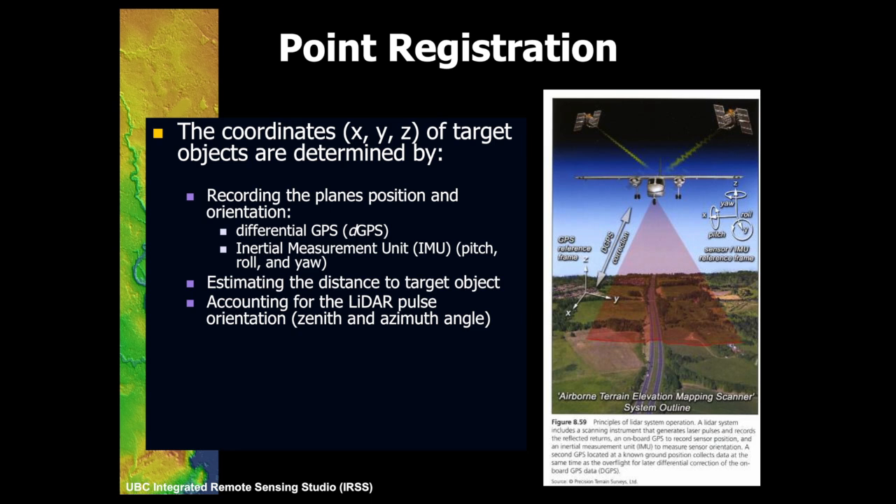LiDAR technology has come about because of three main enabling technologies. You can obviously see that the position of the aircraft is incredibly important, because it's the position of the aircraft that gives us the precision to know where the pulse came from, which allows us to work out what it hit. So GPS is a fundamentally important part of LiDAR remote sensing, and so these aircraft or satellites have GPS receivers in them, but to a very high grade.